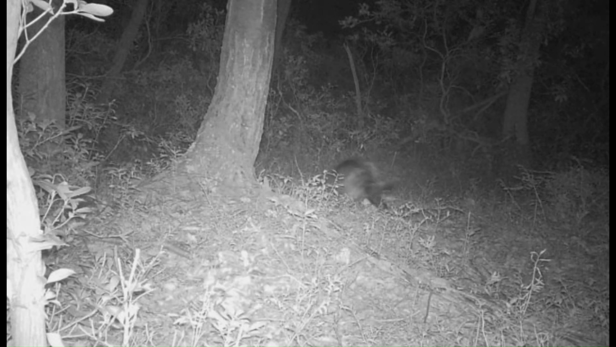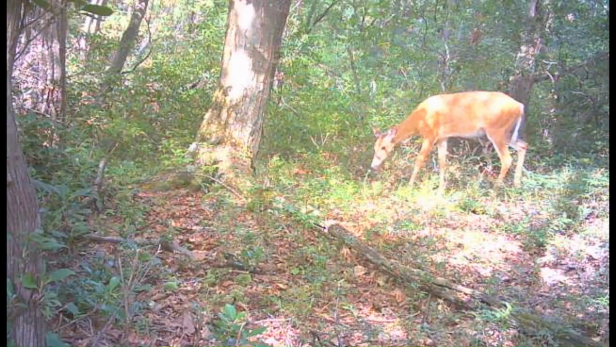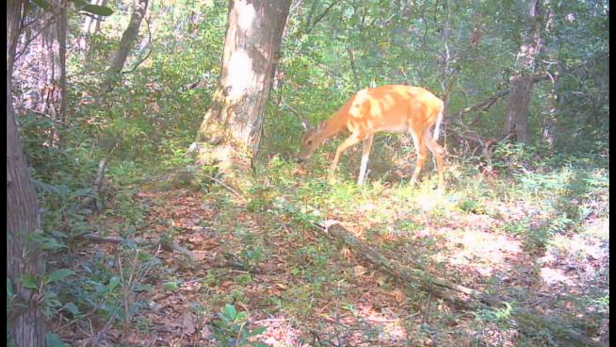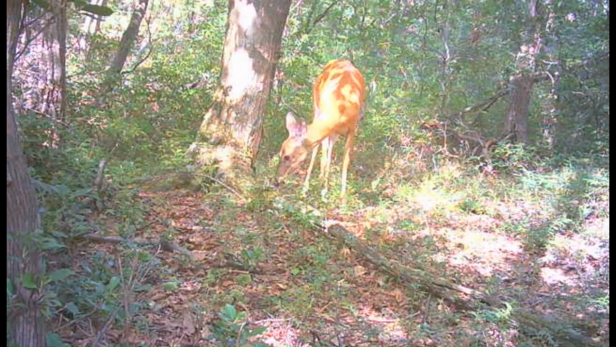Another porcupine wandering through there at night. And we got a doe back in there in the daytime. But she's helping keep my trail cleaned off some too, in the area open in front of the camera.